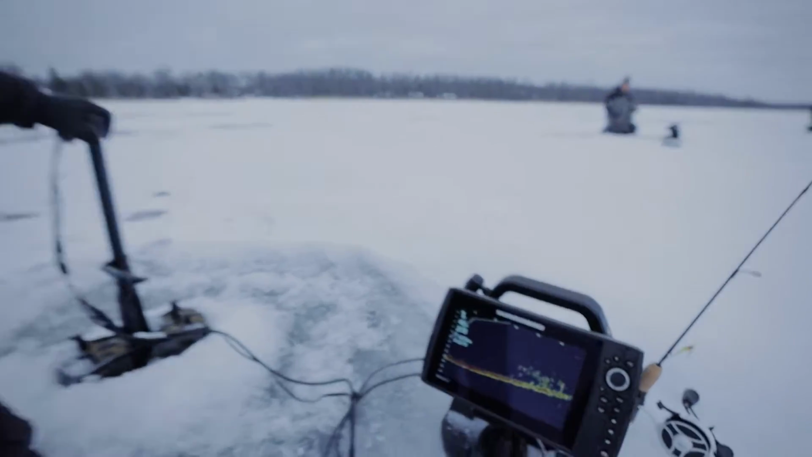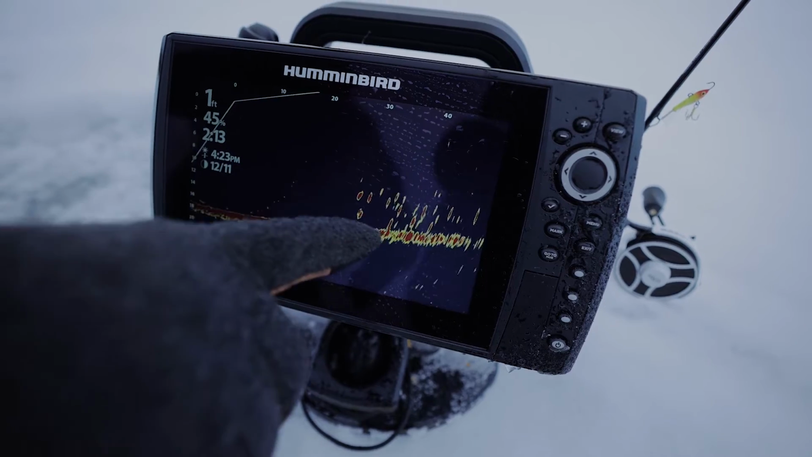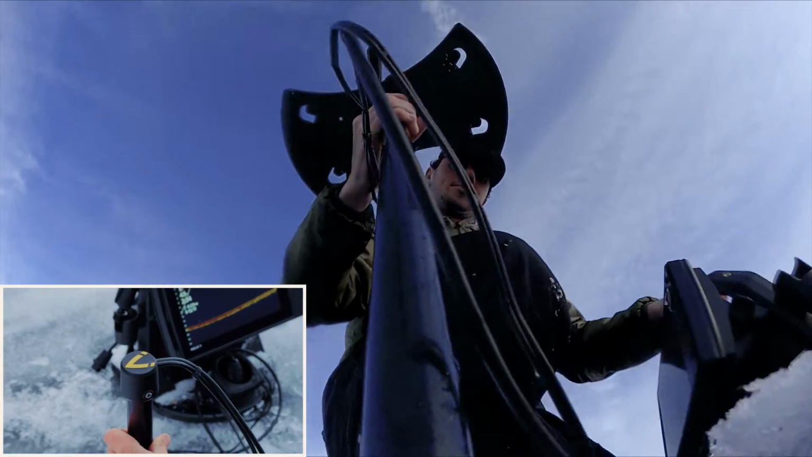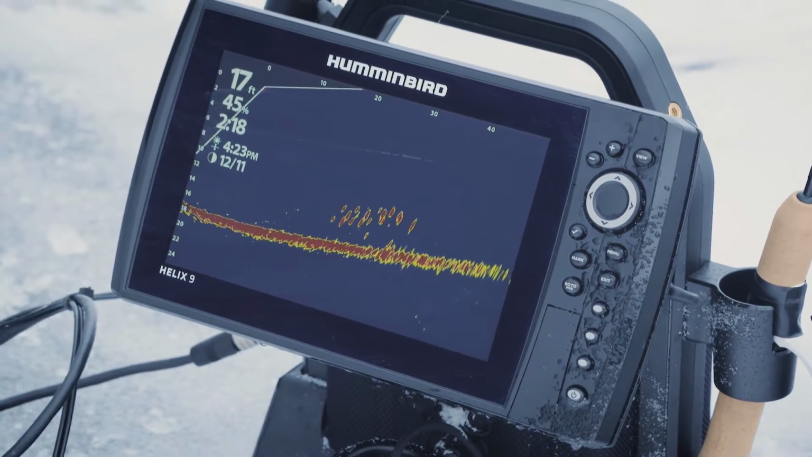So what are the benefits of live imaging on ice? Well, there's several, but I'm going to start with what I feel is number one, overarching. It's the ability to drill one hole and scan a significant distance around you to locate fish, structure, or cover. In the case of today, I'm really looking for fish.